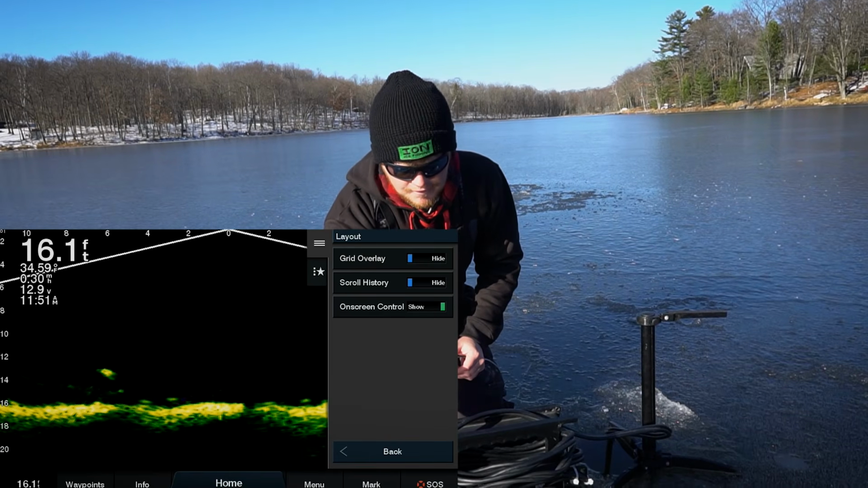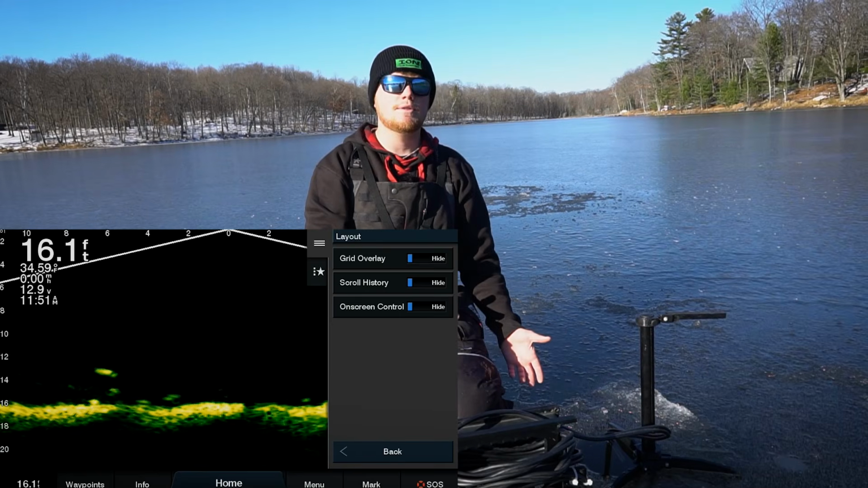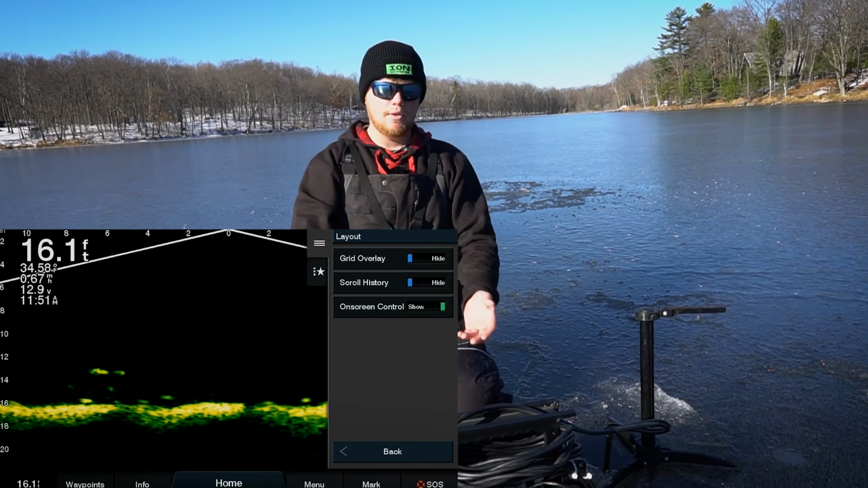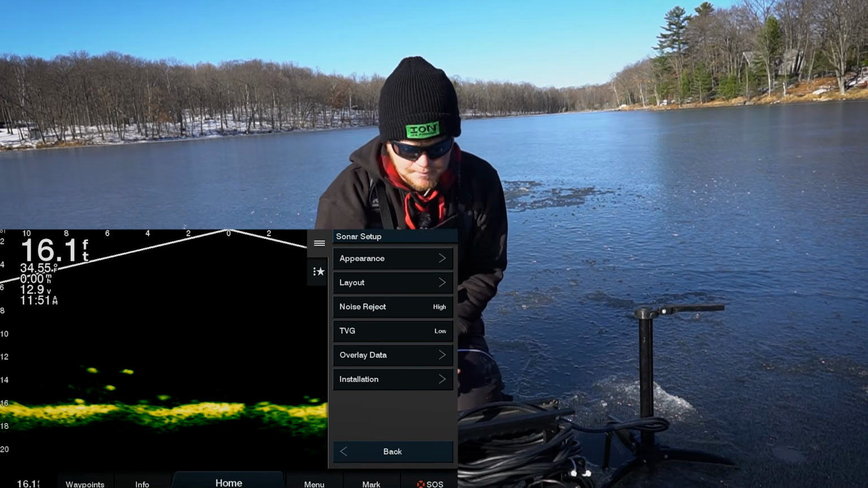Scroll history and all that stuff is definitely not stuff that you need. On-screen controls, you can hide those if you want. I like to have that on only because I can adjust my gain a lot quicker without actually having to go into the settings to adjust those features. So I keep that on.